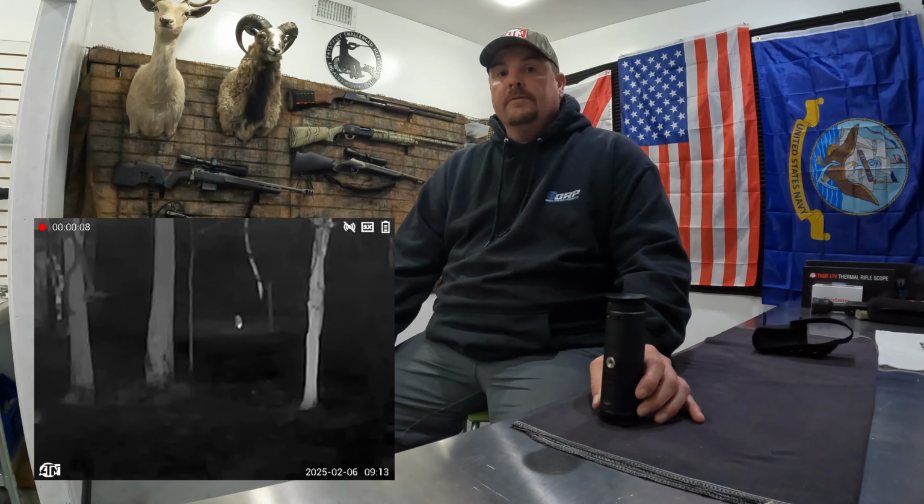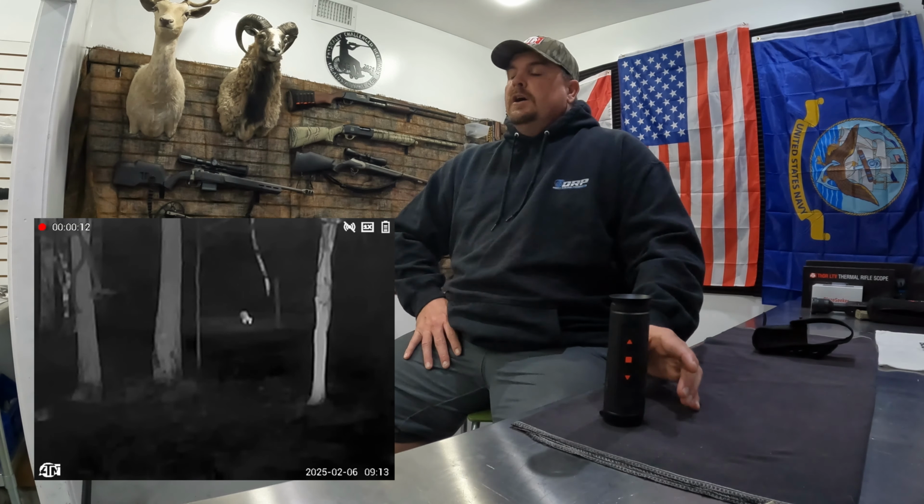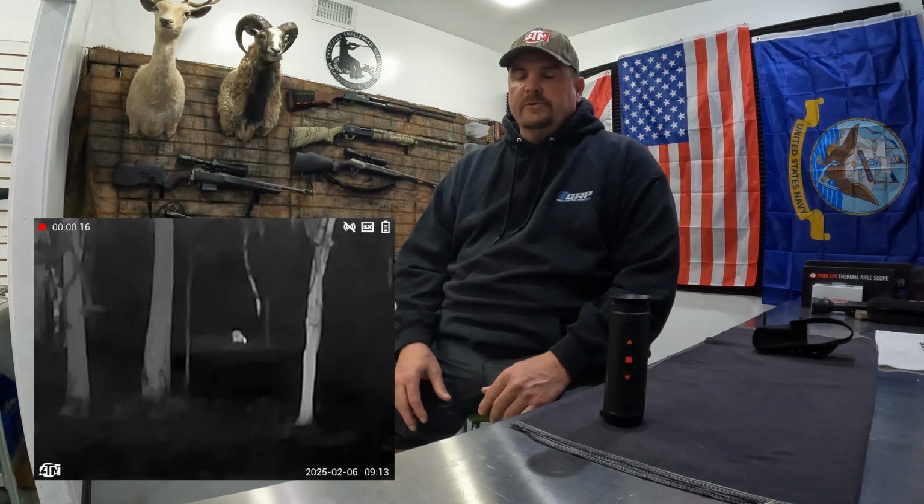After the raccoon video, I will put up the video of a couple of hogs that I saw from my stand. Now, these hogs came into where I have a feeder set up. I have some corn we put out here in Florida for hogs. It's all legal, so we bait them.